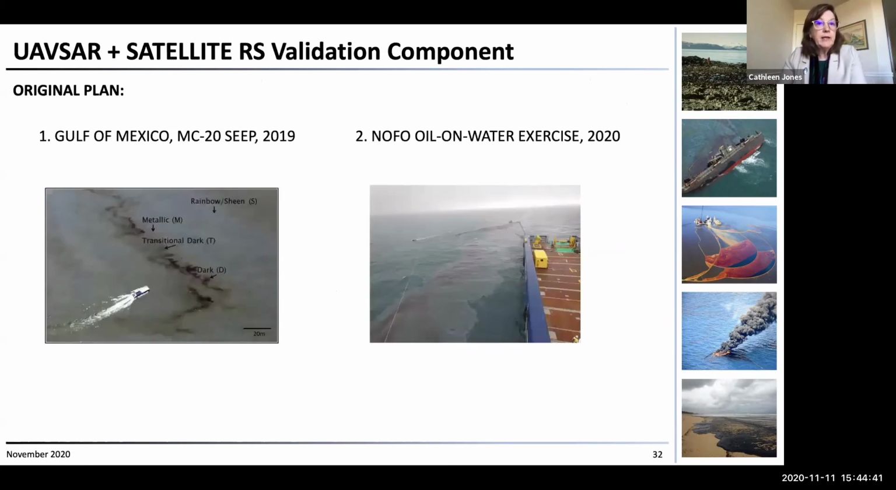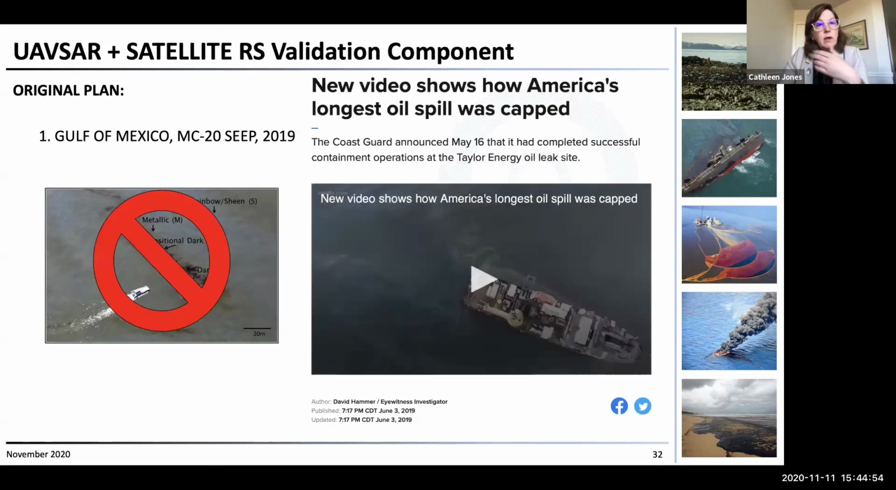Our first plan was to go out to the Taylor Energy seep in the Gulf of Mexico in 2019, and then to participate in the NOFO oil on water exercise in 2020. But the Taylor Energy seep was capped back in 2019. That got rid of that particular source of oil, so we didn't have it to go to anymore.